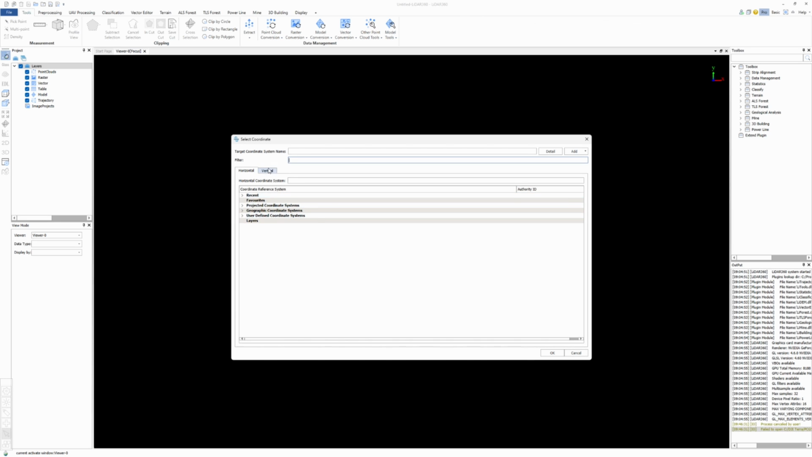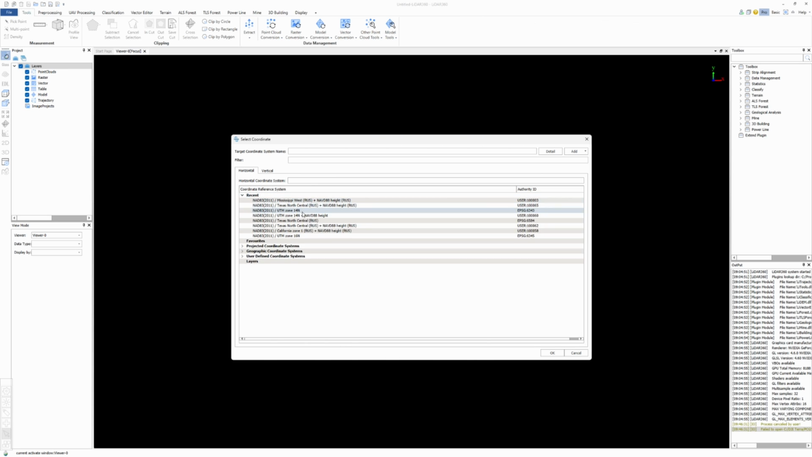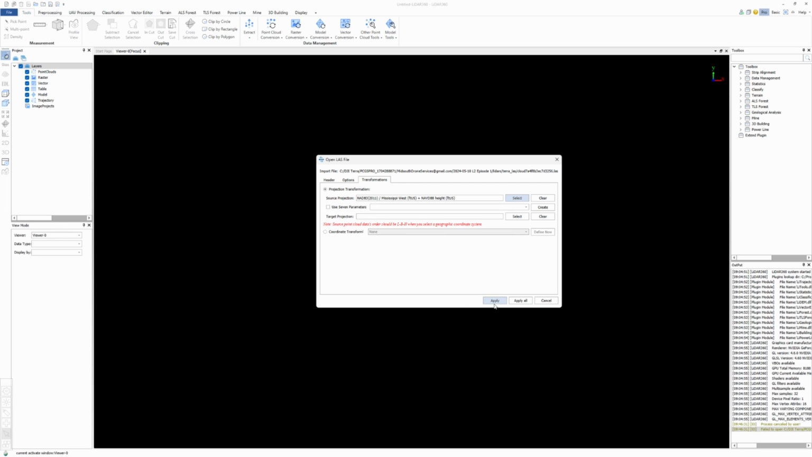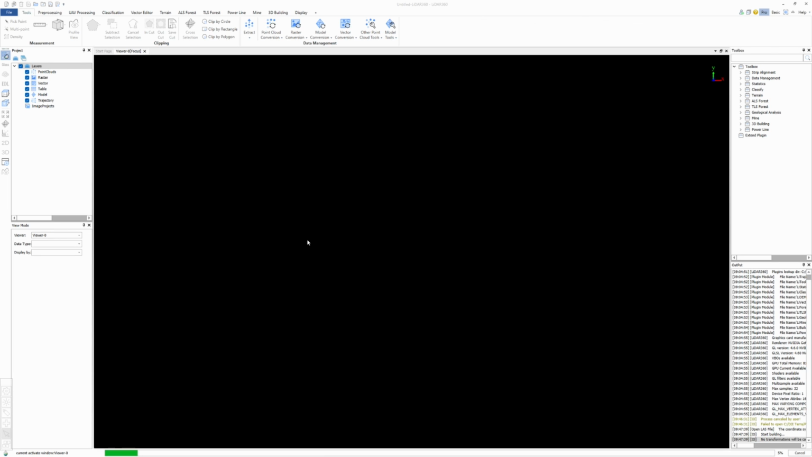Matter of fact, I'm even going to tell it that it is GeoID 18, because that's what we're working off of. So I am going to go to vertical, and it is GeoID 18, okay? I'm going to hit apply. Now, we're going to classify the ground points. At this point I'm not even going to worry about